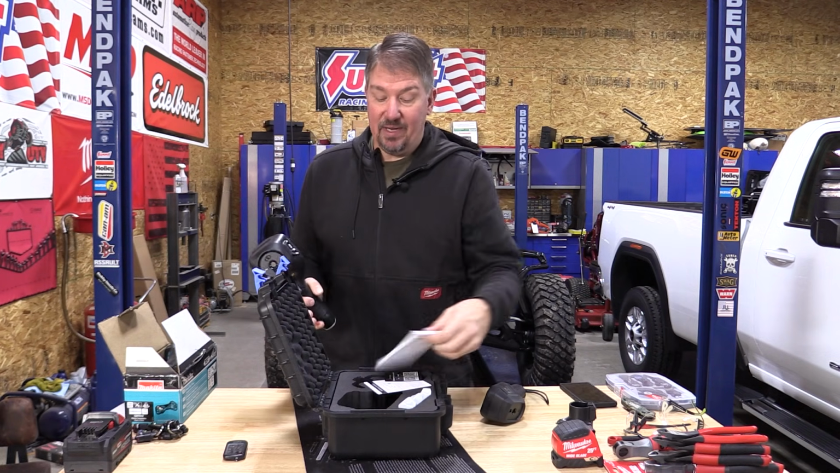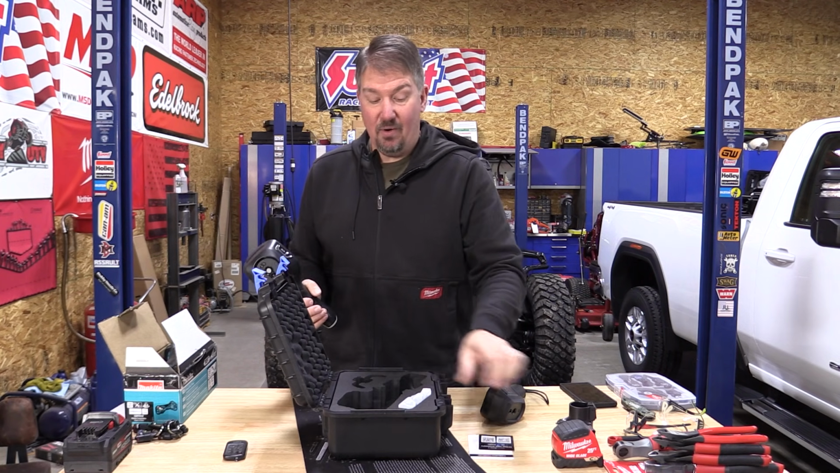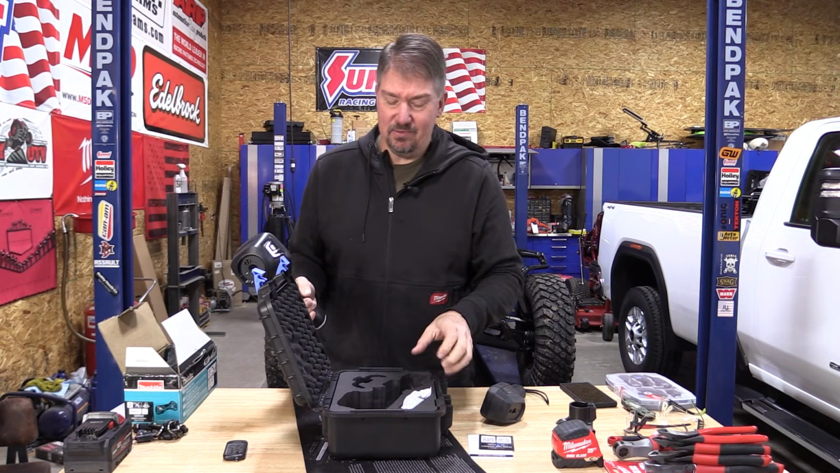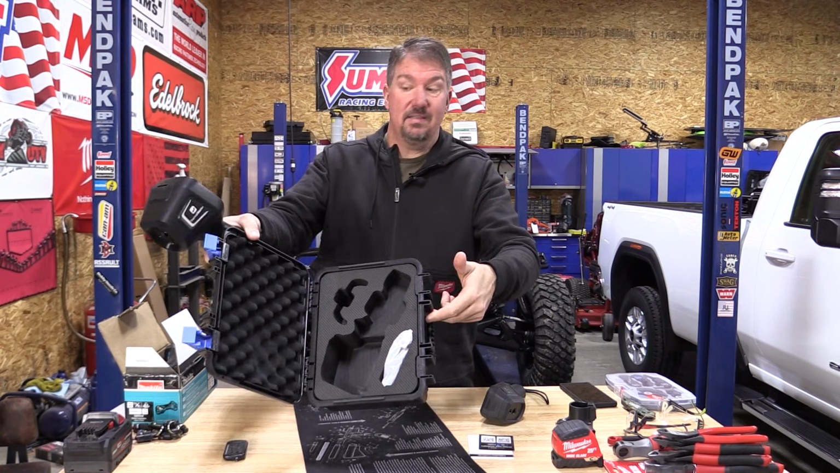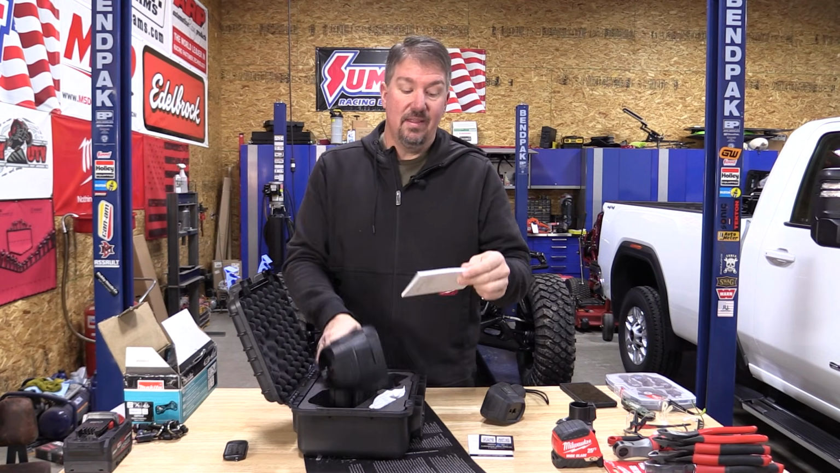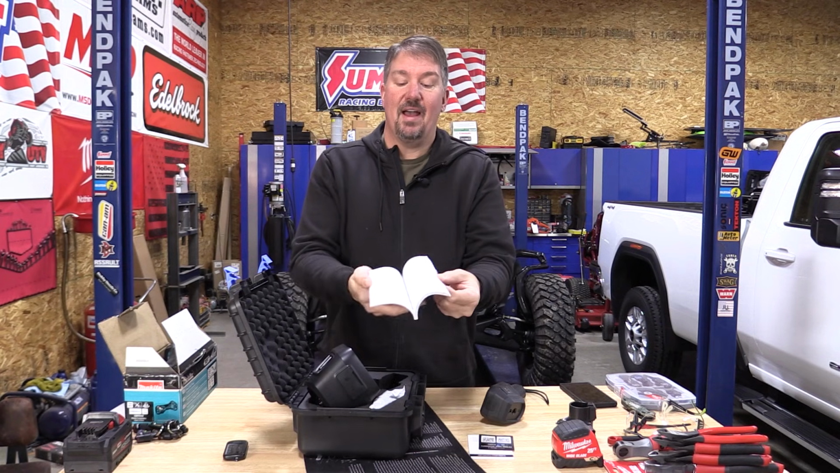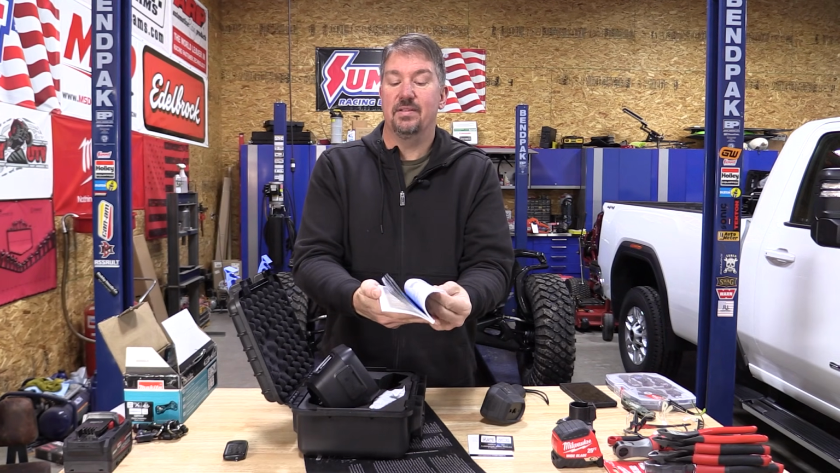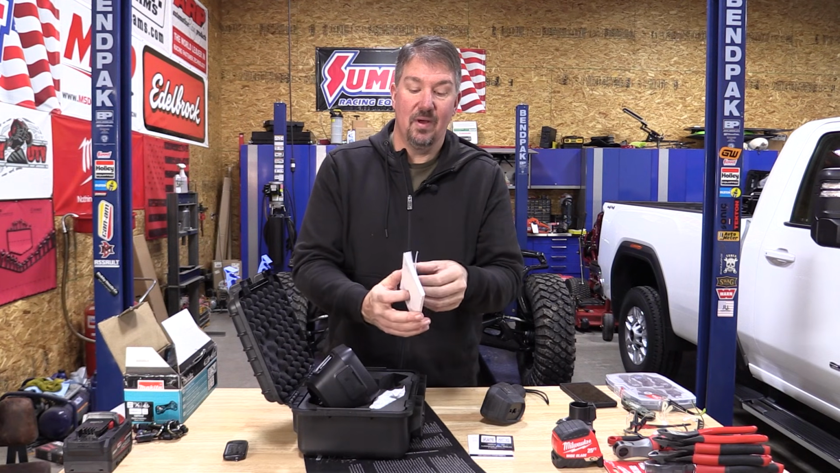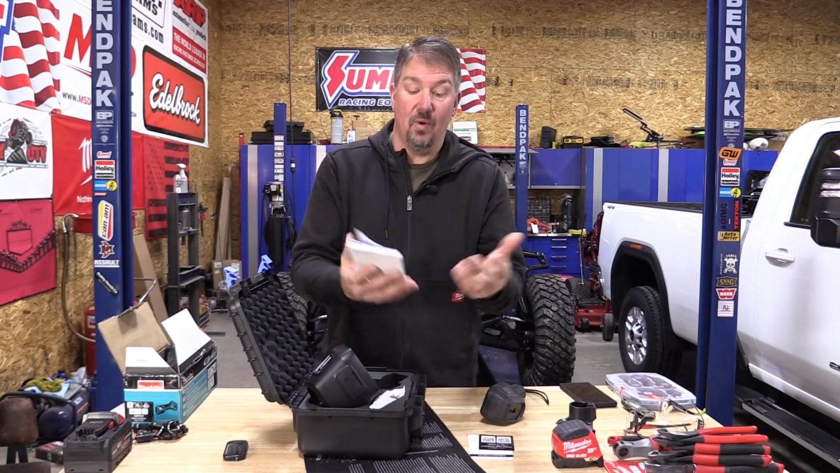But you can go through and use this in a case. I would recommend bringing it out, charging it up every so often. It does come with a charging cable, USB-C. Everybody's got those these days. And the case is fairly nice. I got zero issue with anything that's here. This is going to be your quick start guide. Don't worry, it's in a million different languages. There really isn't much in here. Like I said, you can go online and learn more about what's here.